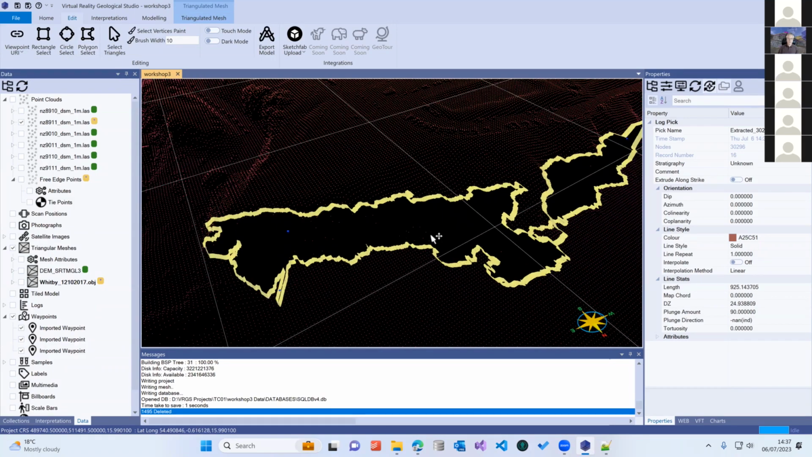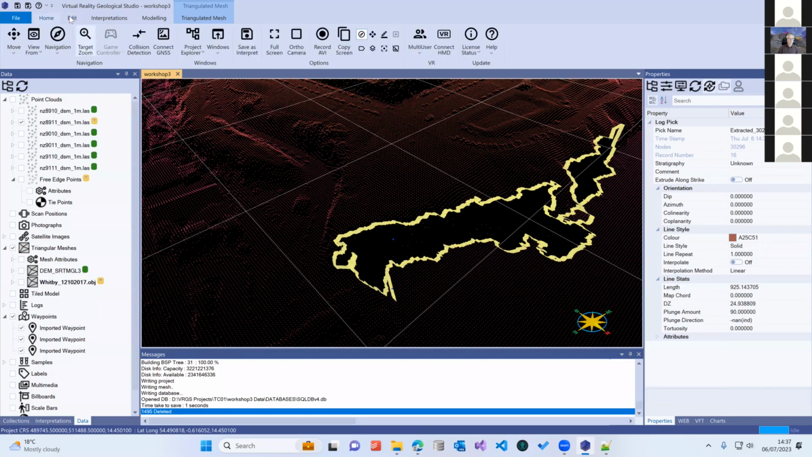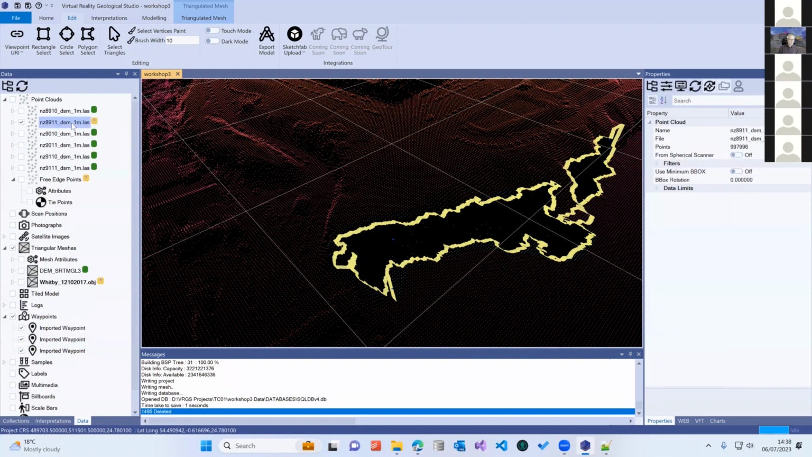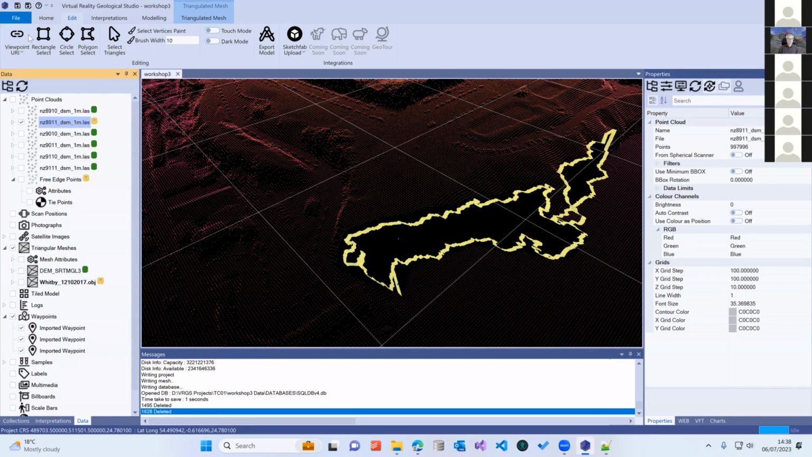Now what I'm actually going to do is make a slightly larger selection around the outside of the model. And you'll see why I'm doing that as we go on. So it's selected those. I'm going to do the same thing and delete the selected points.